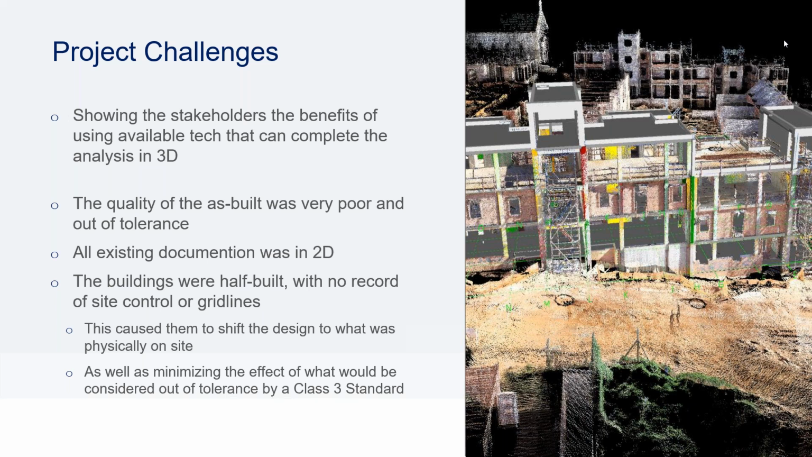So the other challenge was, the buildings were half built, and there was absolutely no record of the site control, the grid lines that were used to set these buildings out. So we had to take a design and fit it to what was physically left on site.